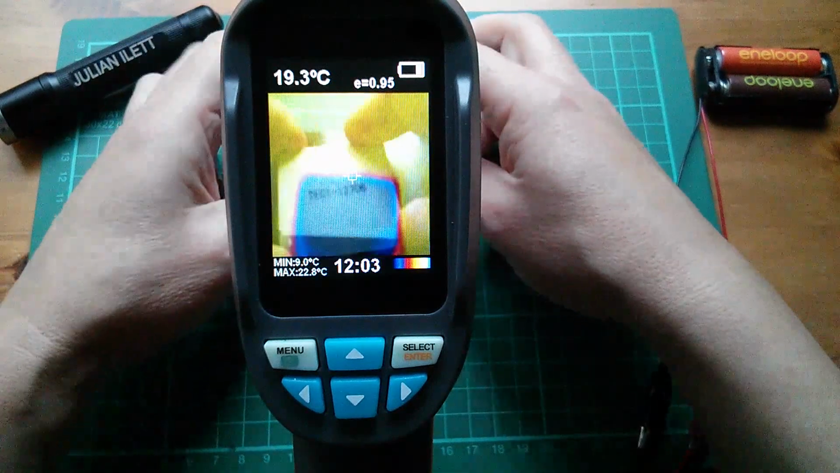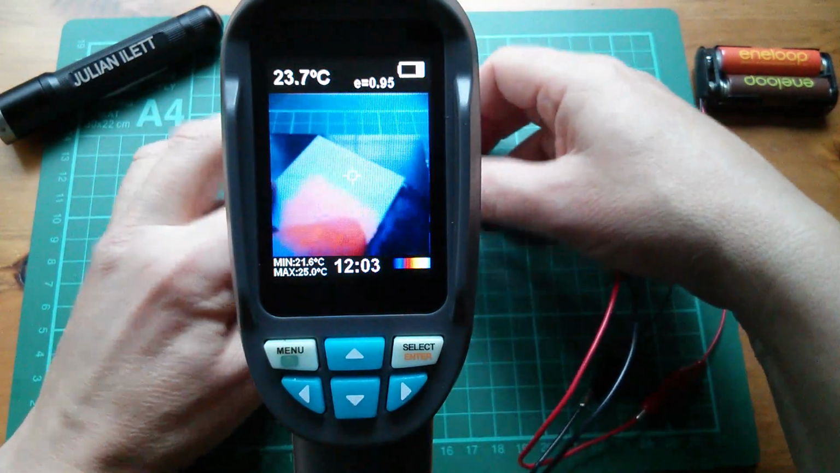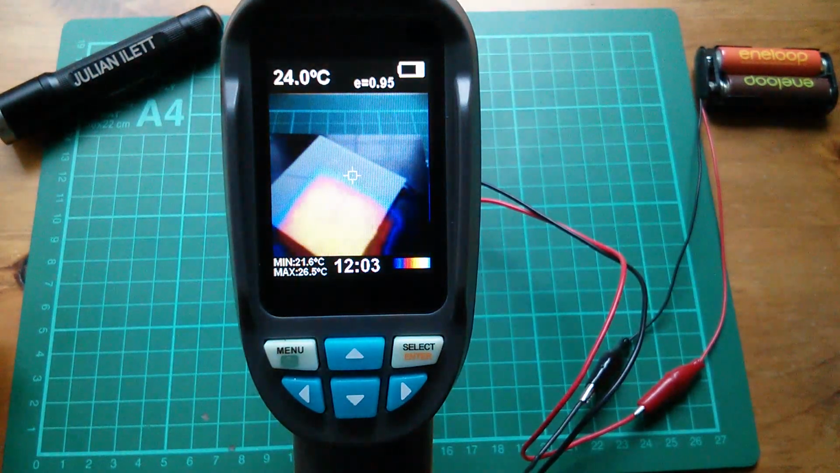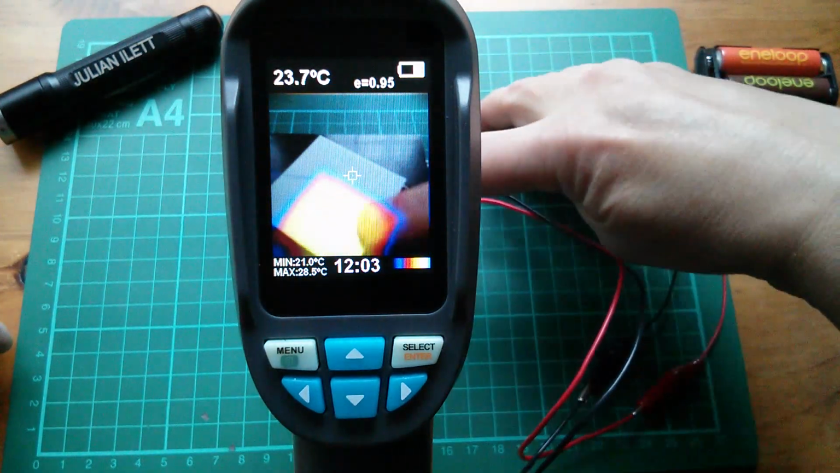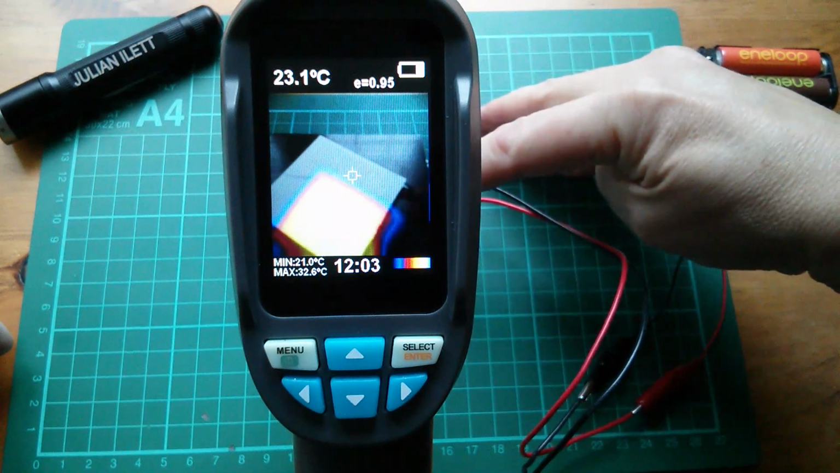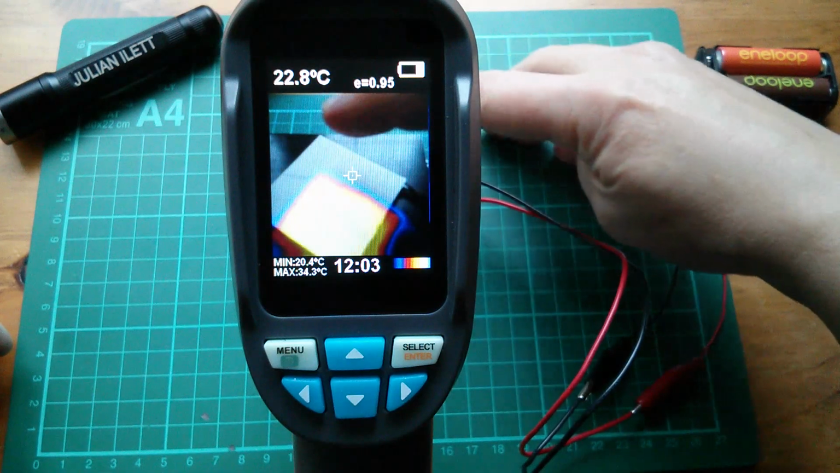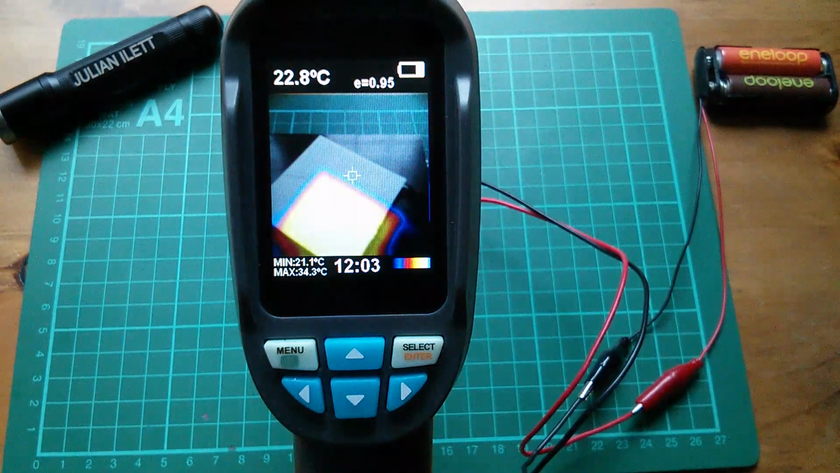And if I flip that over, once the Peltier has a chance to readjust its temperature, you can see a warm area on the warm side. These are the white and yellow colors, and then the area around is ambient.